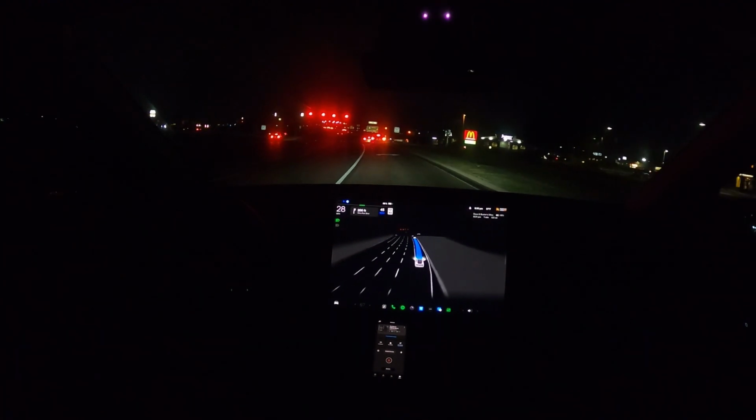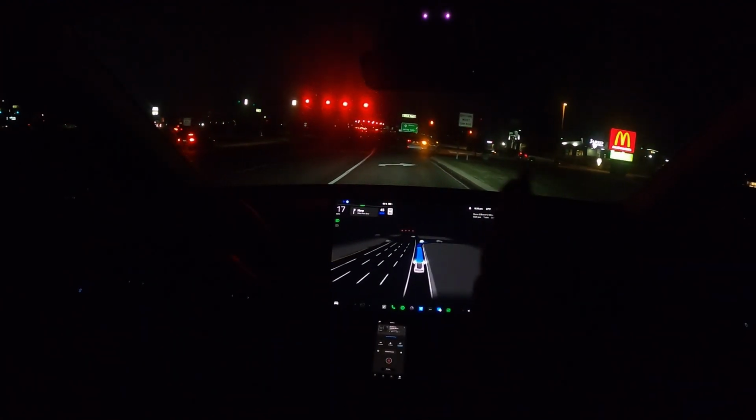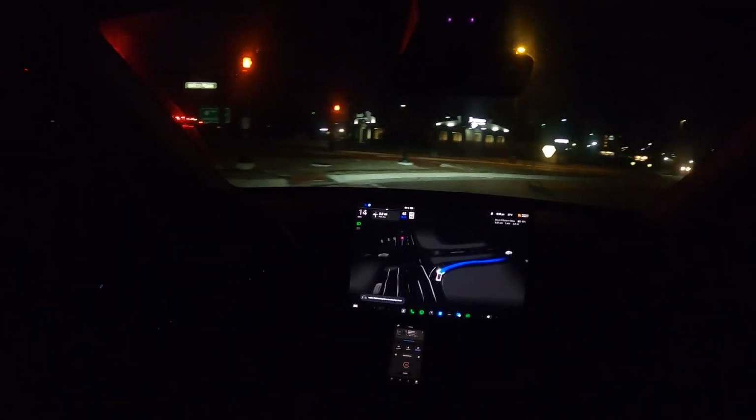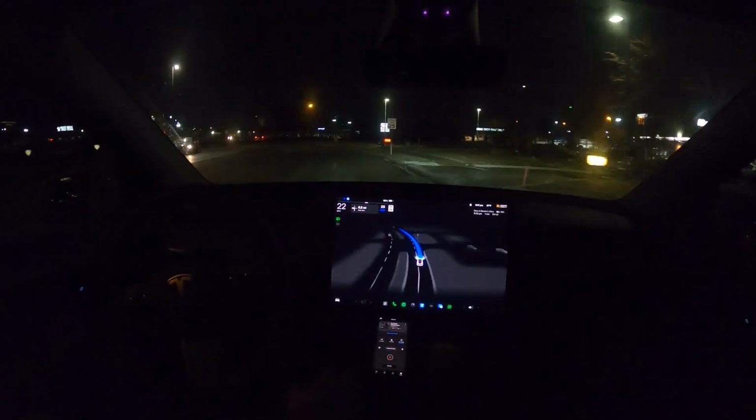Bravo, FSD team. That's exactly how you're supposed to do that from a legality perspective. There was a little bit of jolt there, but it did it. Now, it doesn't need to be stopping for this red light. That light isn't for us. I'm just going to push the car through. Wow. Jesus, they figured it out.